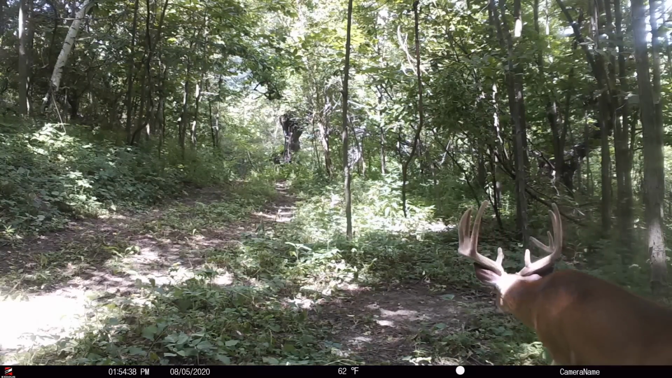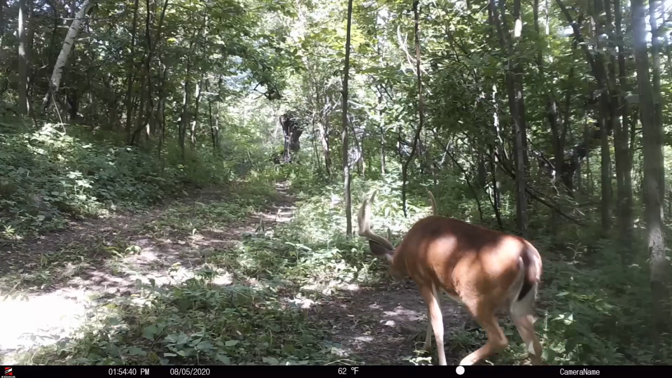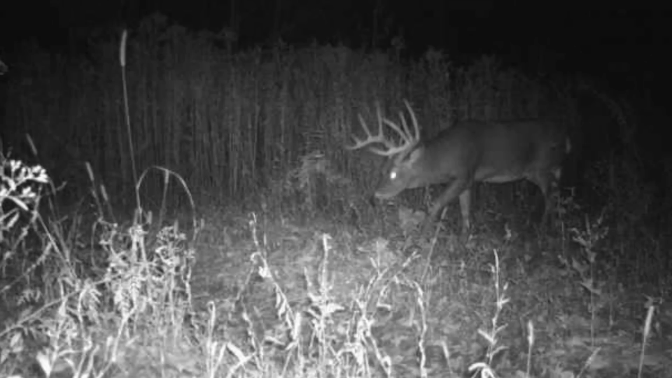And then even going forward with Kermit, playing the cat and mouse game with him during the season, and getting into that end of October time where he had a pretty predetermined sit where we're hoping to see him. We got lucky and saw him, and I was able to shoot him.